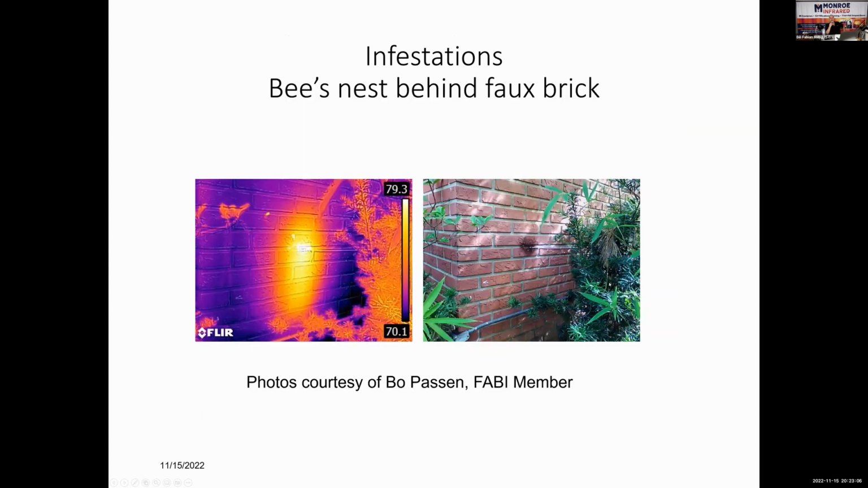Bo Passon is a home inspector, ASHI member, Fabian member down in the Orlando area somewhere. Anyway, he saw that brown stain where the cable goes in. He's shaking his head because the hole's 3 times, 4 times the size of the cable, and there's no caulk. And as he's looking at it, going, I can't believe they didn't caulk it, a bee comes flying out of the hole. So he grabbed his infrared camera.